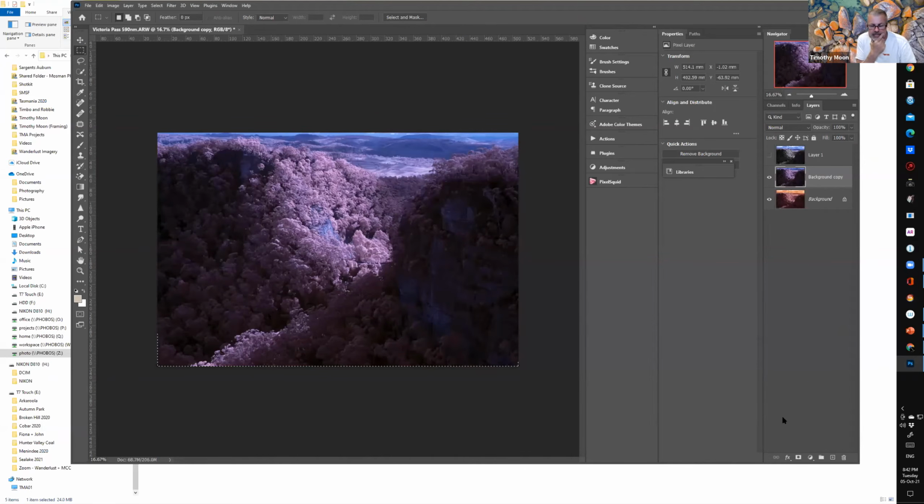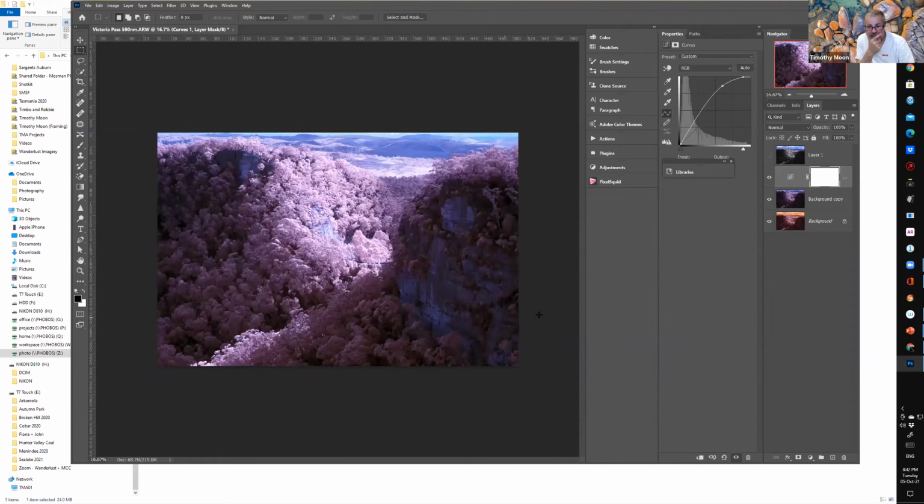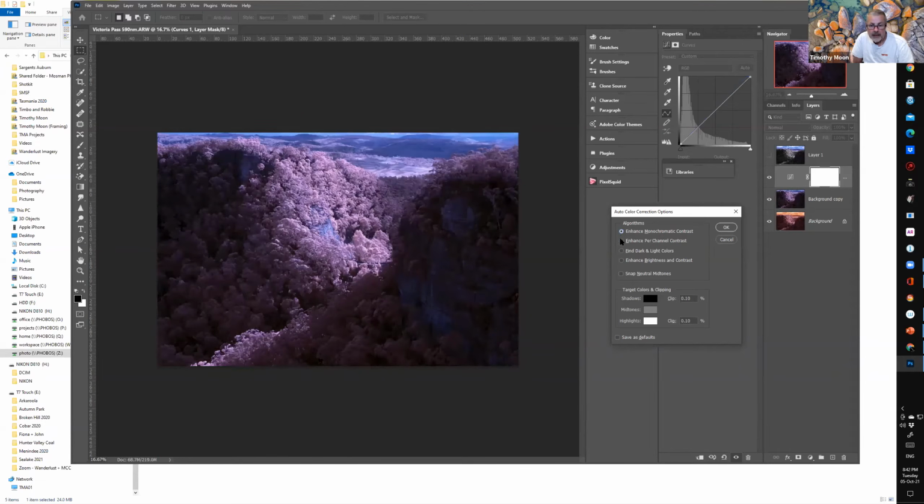And then I can do an auto curves. All right, so let's come in here and we'll go to curves, auto, see what that does. You can see where it's starting to burn out the highlights, so it's probably a little bit too much. But if I press the Alt button and I click the auto again, I go to my second set of algorithms here, and I can play around with what these algorithms are going to do. You can see I'm starting to get some interesting things happening with dark and light, and also with per channel.